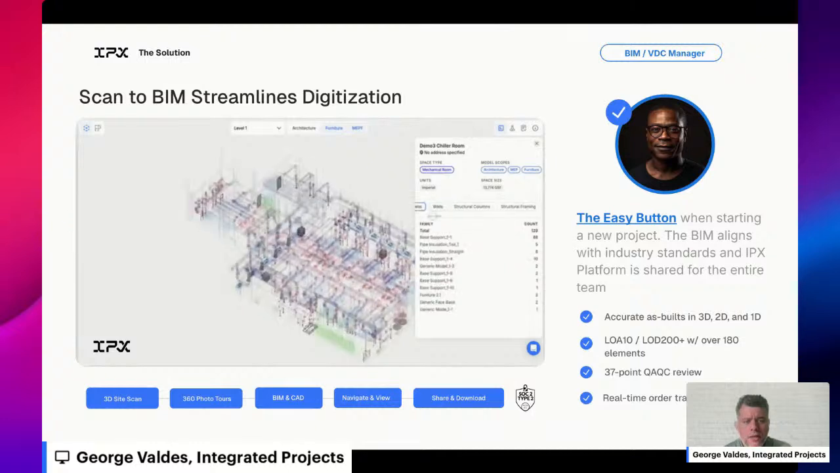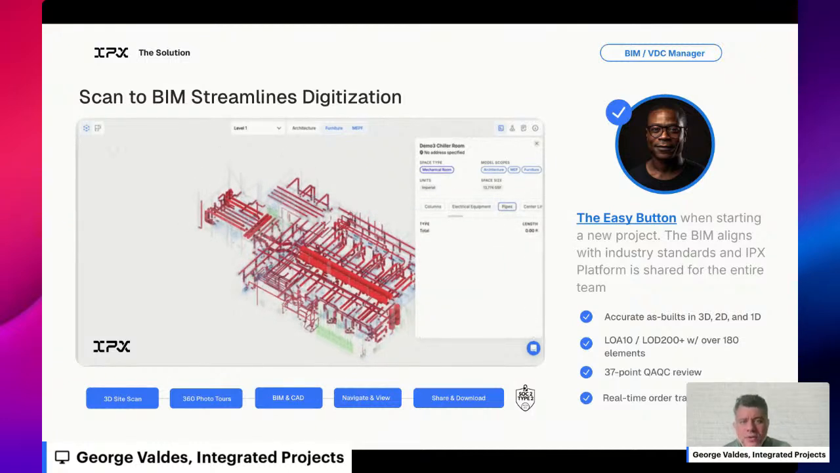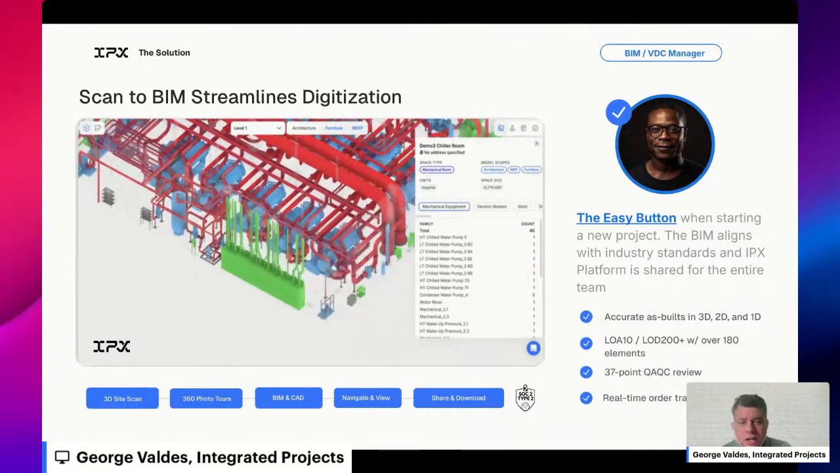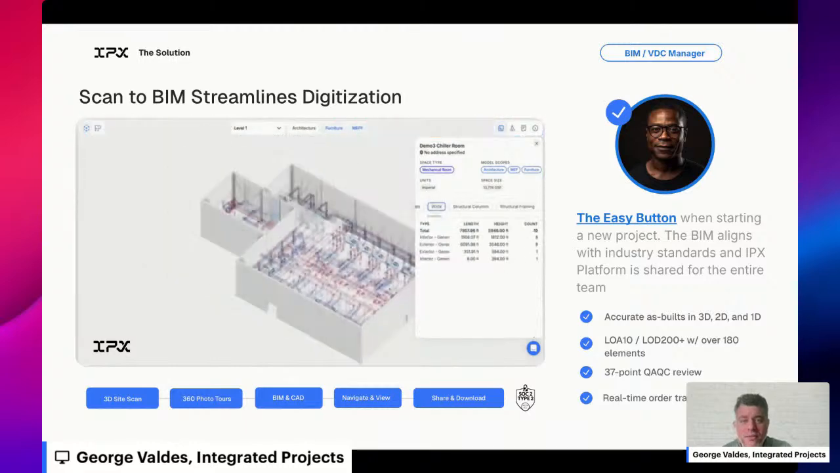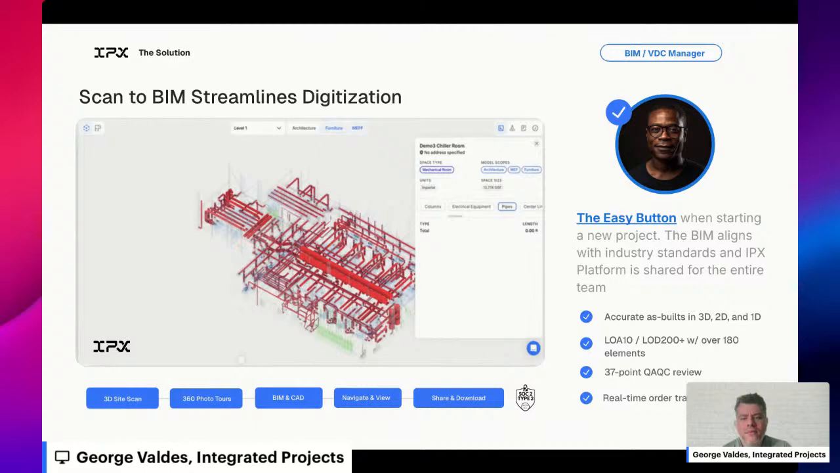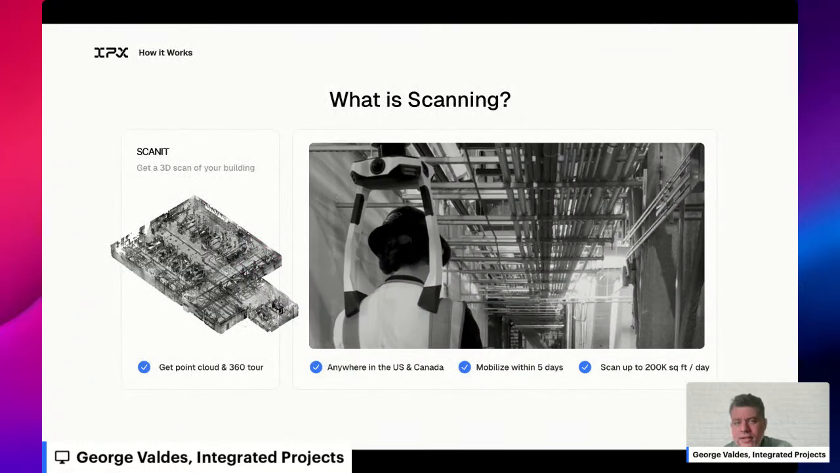And the benefit of it is ultimately that you can provide more accurate, up to date plans for a customer, as well as some of the other things that come from being able to have either a 2D or 3D or even a virtual tour of a project. So, real high level, what is scanning?